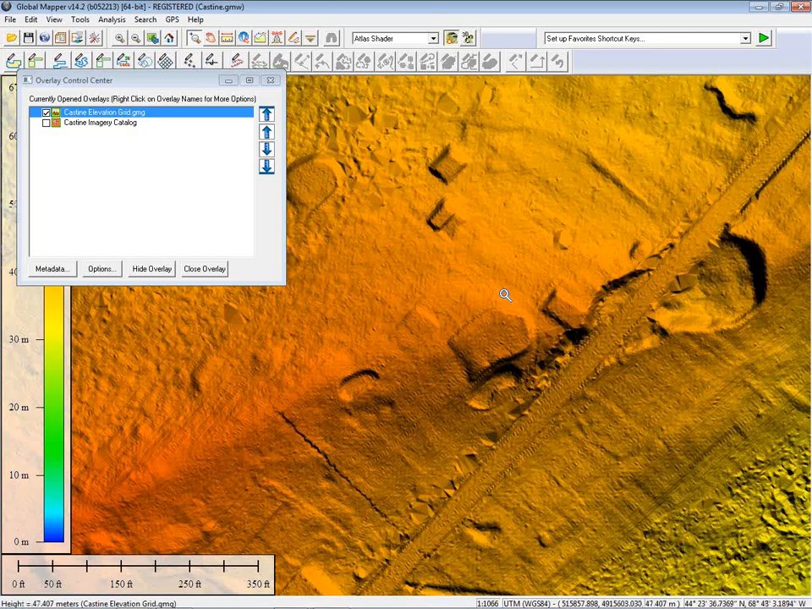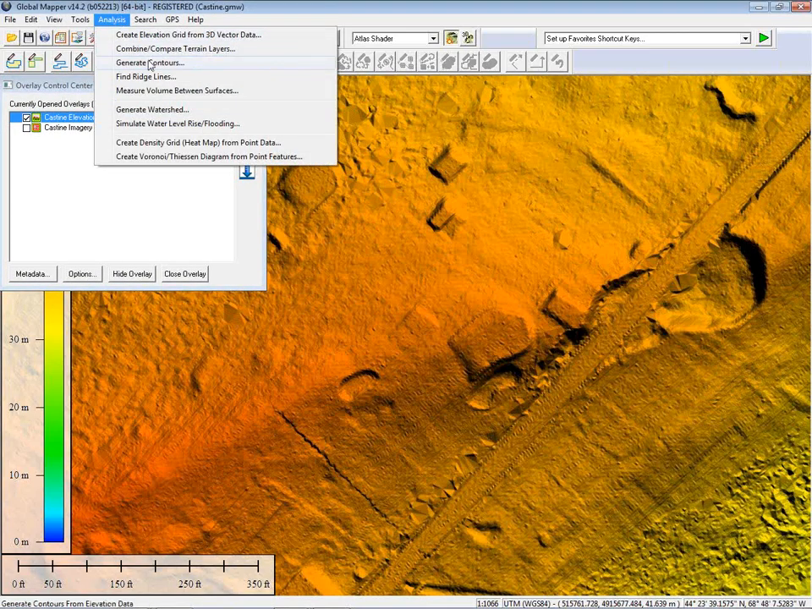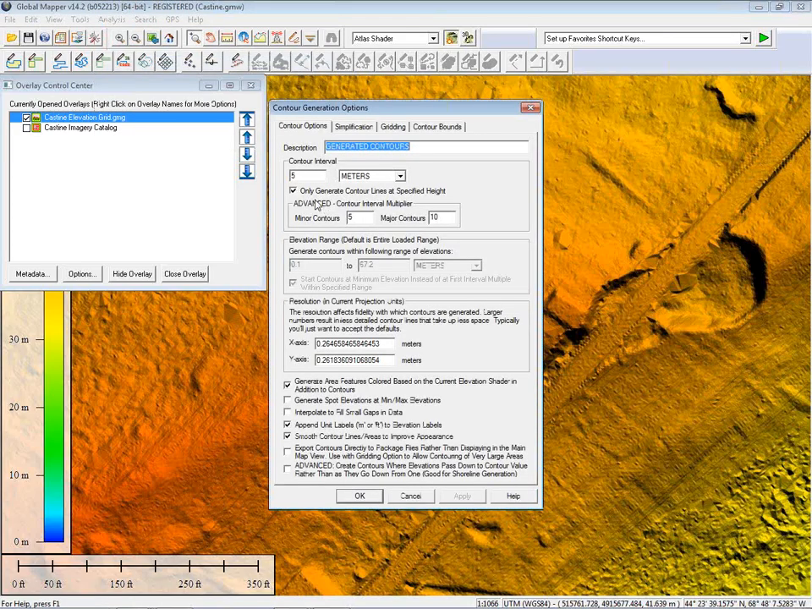One of the most simple tools you can apply within Global Mapper to any loaded elevation data set is the ability to generate contours. From the analysis menu, we have a generate contours menu. Generating contours is a very simple procedure where we first define our contour interval. I'm just going to make these 1 meter contours. And we can define an elevation range for our contours. We can define the minor and major contours, which determines which ones will be bolded.